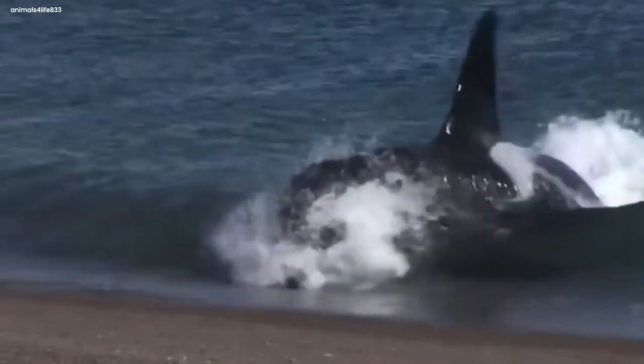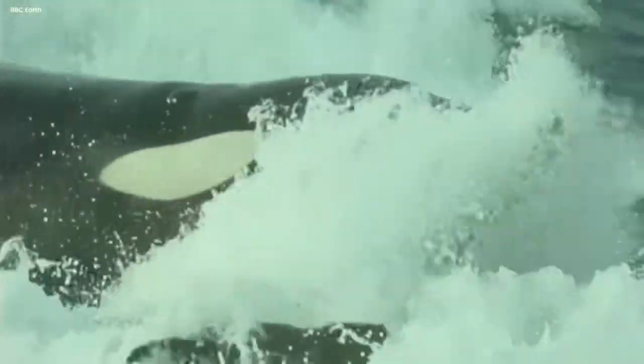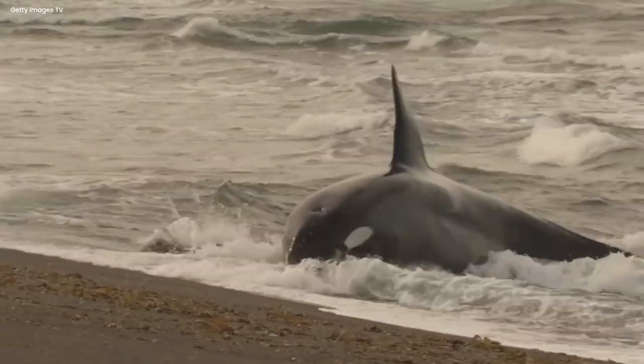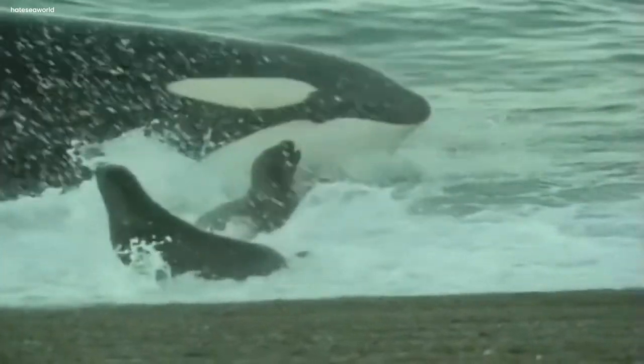The orca attacks the seals very brutally. It comes with a very high speed, not letting the seals know, and gets on top of the seals, harming them with all its pressure and force. It gets back after hurting the seals. It comes to the end of the seashore to hurt the seals and then goes back into the water.